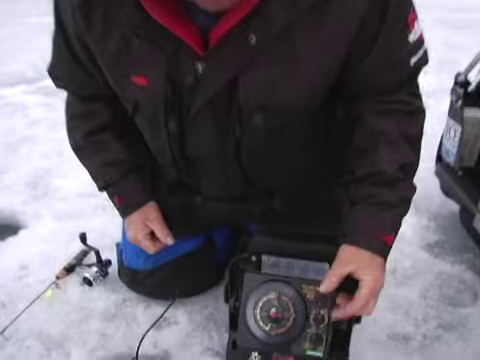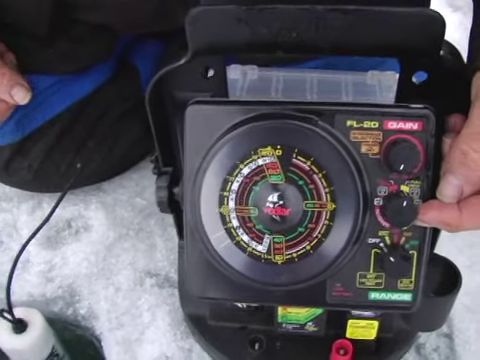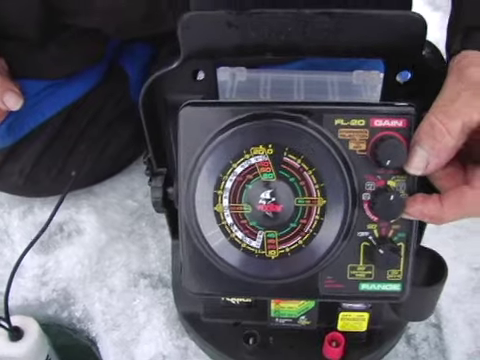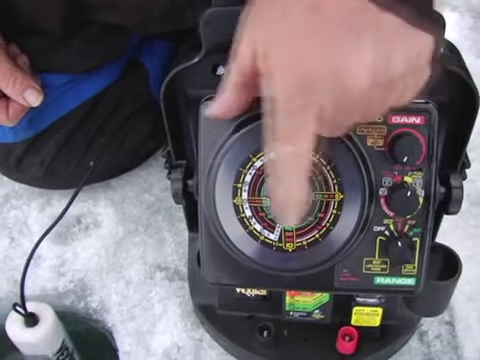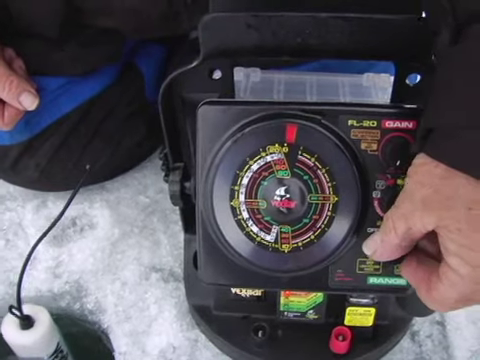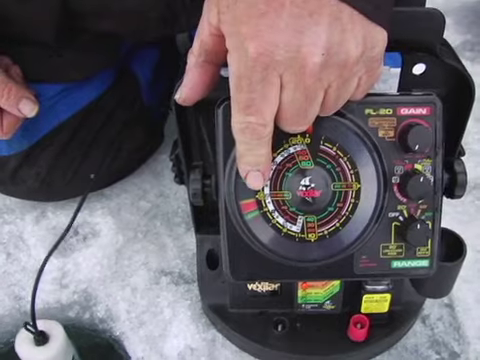Second, I'm going to make sure the gain is on 0. I've got it in the day mode, full view screen. Then I'm going to turn on to 20 foot, and you see I have no bottom signal. So now I'm going to put it to the 40 foot, and there I have the bottom at about 29 feet.